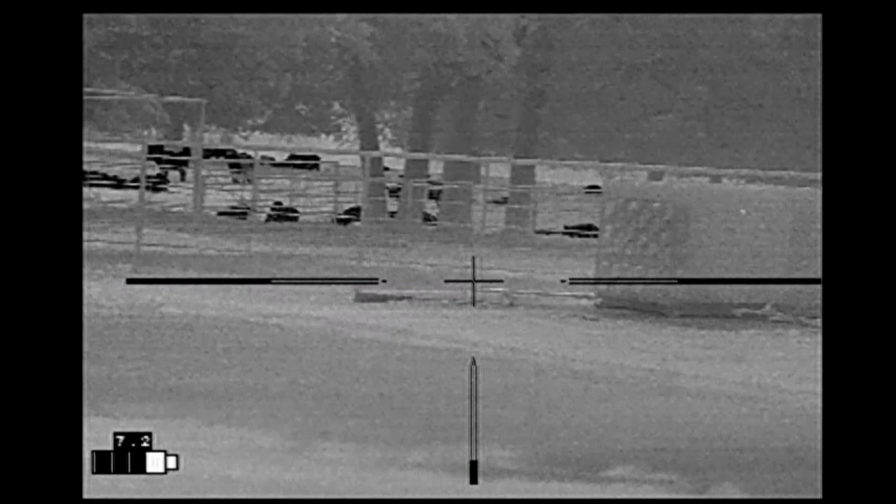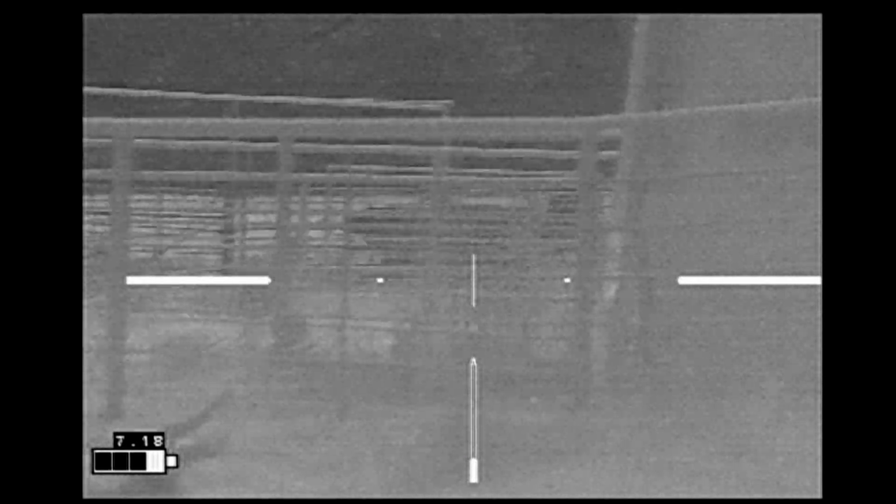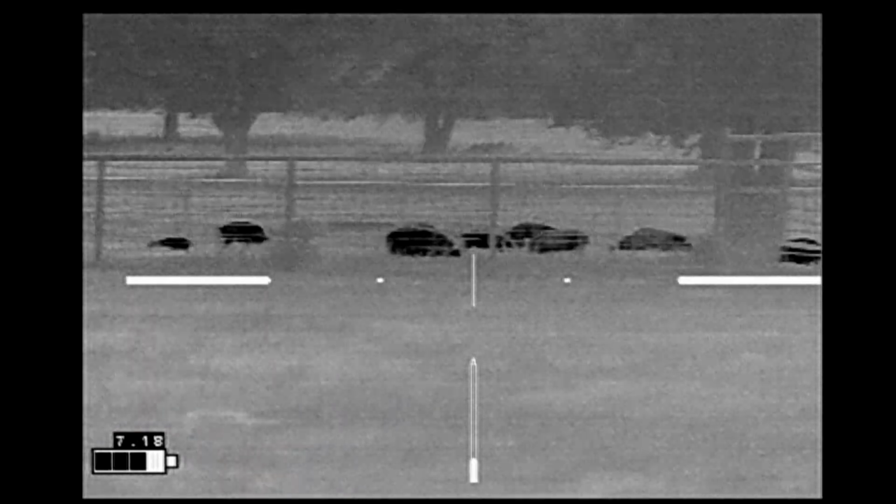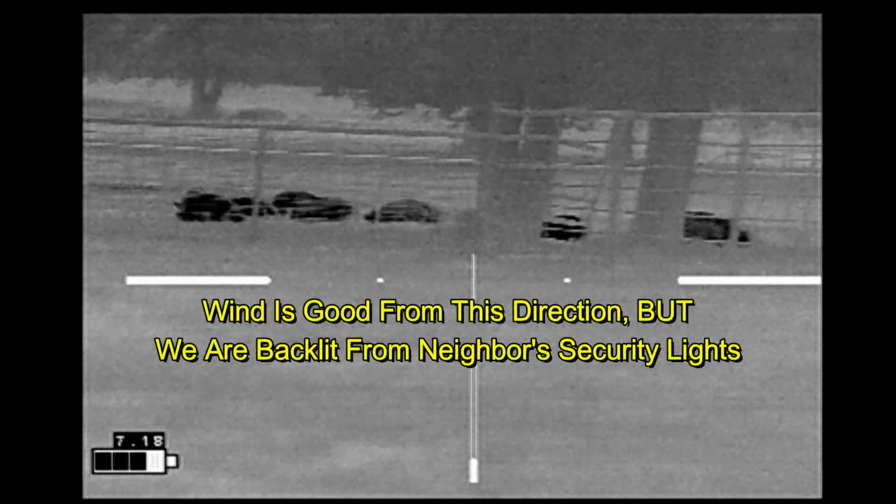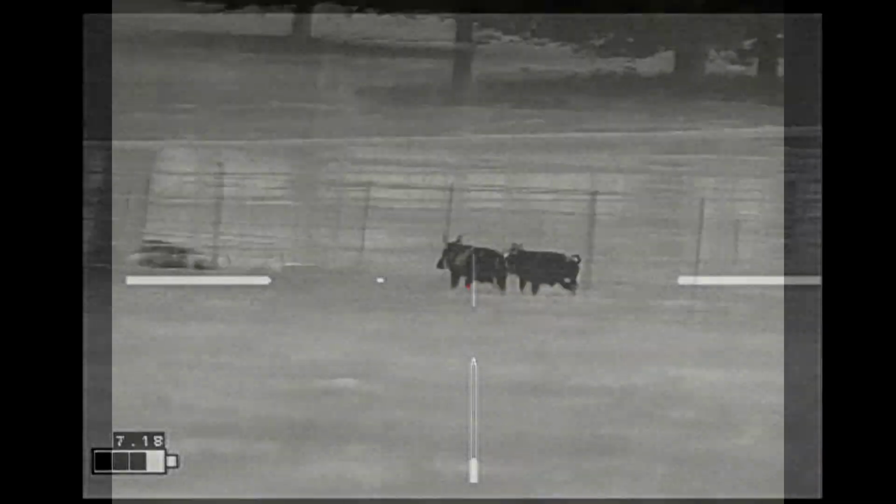So we're going to move around to the other side of the barn, which we've done right here. Still got a problem with all the fencing from the cattle pens. Now on the other side of the barn, the cattle are not behind the hogs from this direction. So we need to move up. The weather isn't a problem for us, but we are backlit by the neighbor's security lights, which is a problem.